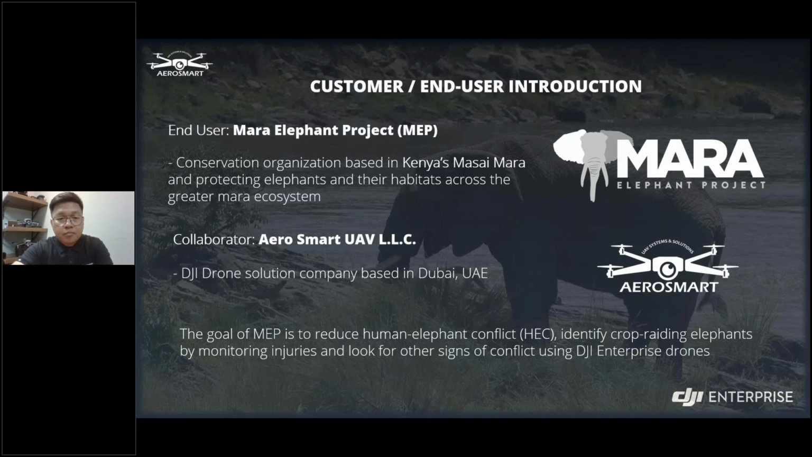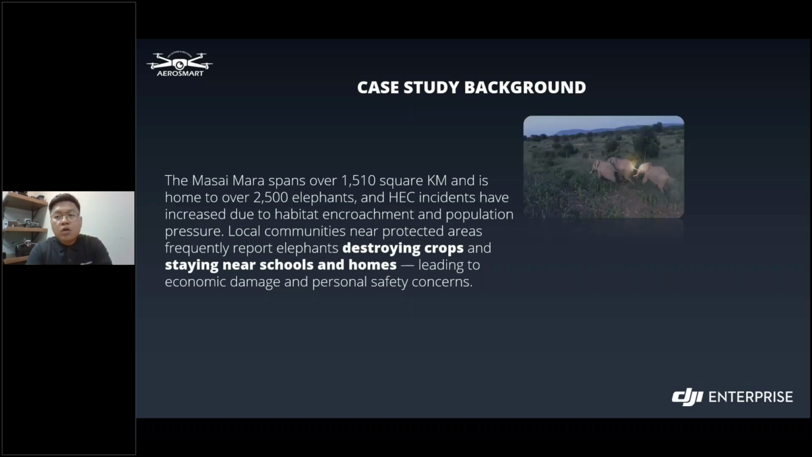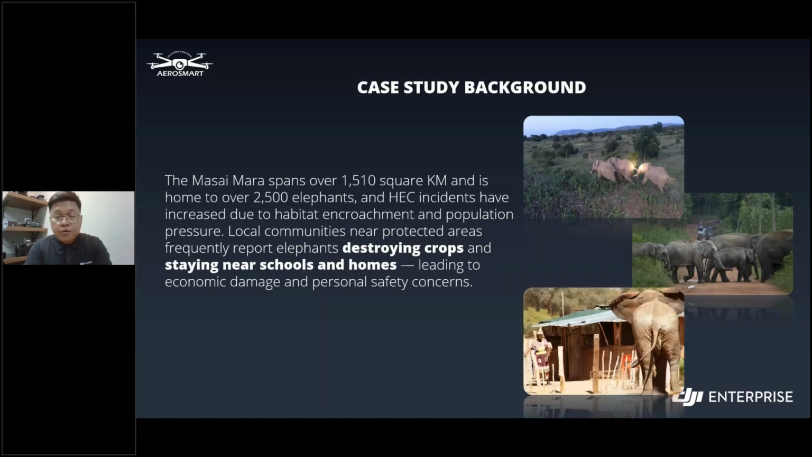things get worse. On the next slide is the case study background, where Masai Mara spans over 1,510 square kilometers and has over 2,500 elephants in its vicinity. In that case, human-elephant conflicts have increased due to habitat encroachment. There are reports of elephants destroying crops or staying near schools and homes, causing economic problems and creating safety risks for people, especially for children. As you can see in this image, the woman below is probably terrified, worrying about her home getting destroyed.